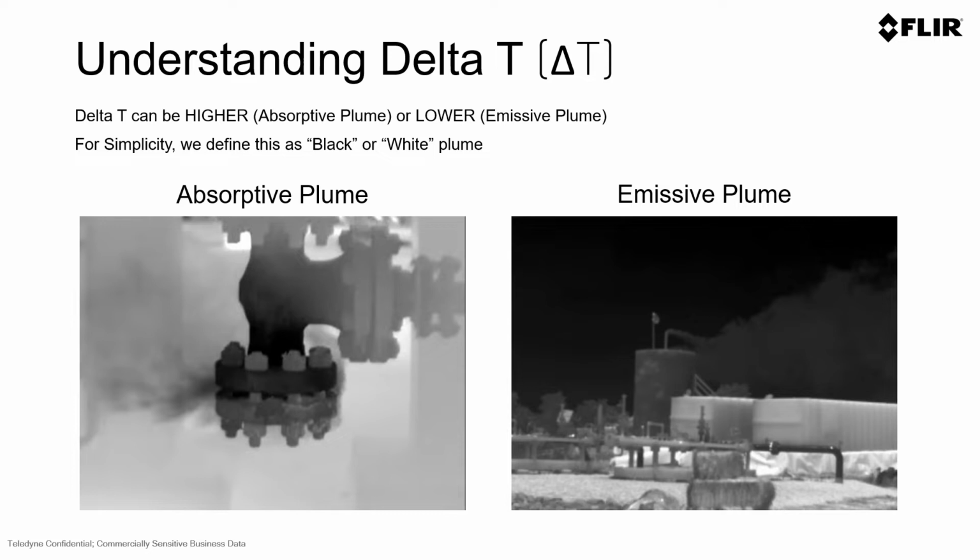You also need to understand delta T in the various types of plumes that you may have. In some cases, delta T will be higher, which is usually an absorptive plume. What this means is the background is hotter than the ambient air temperature or the gas temperature. Generally, with a camera and white hot palette, like most OGI cameras used in a black and white scale, that's actually going to show a black plume.